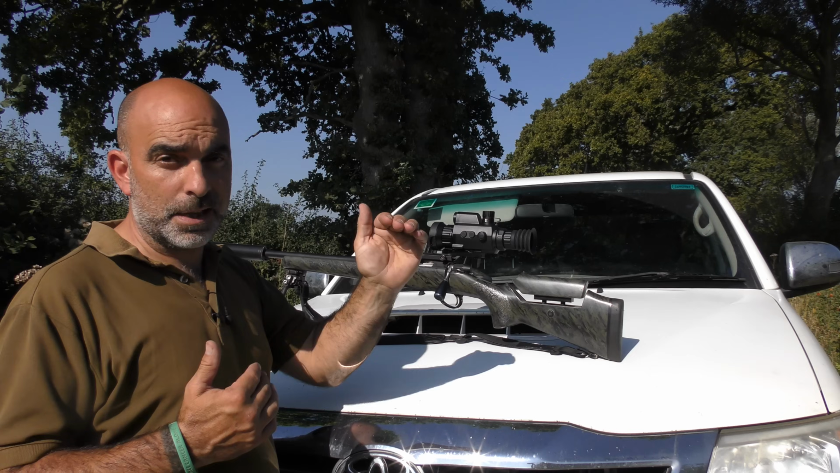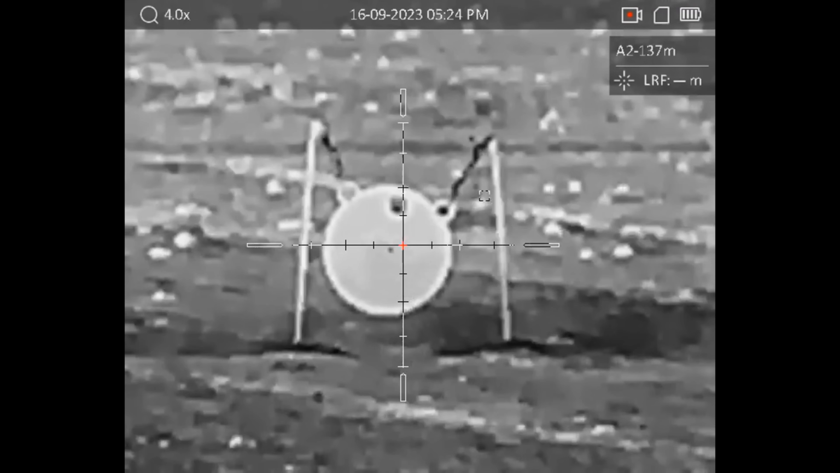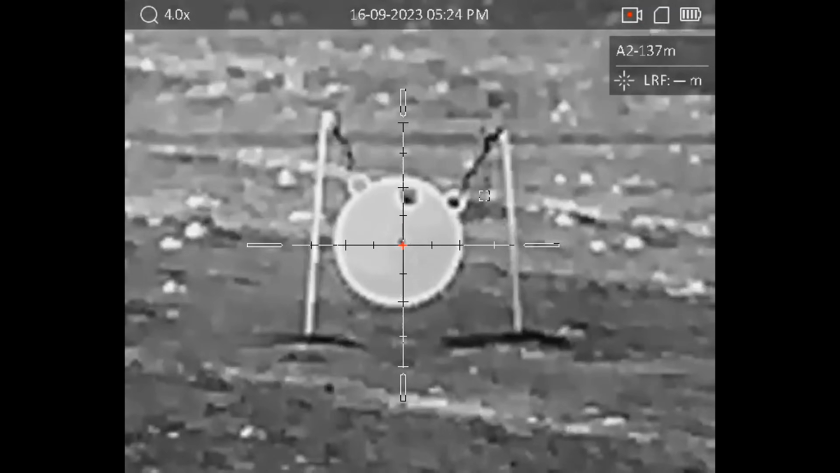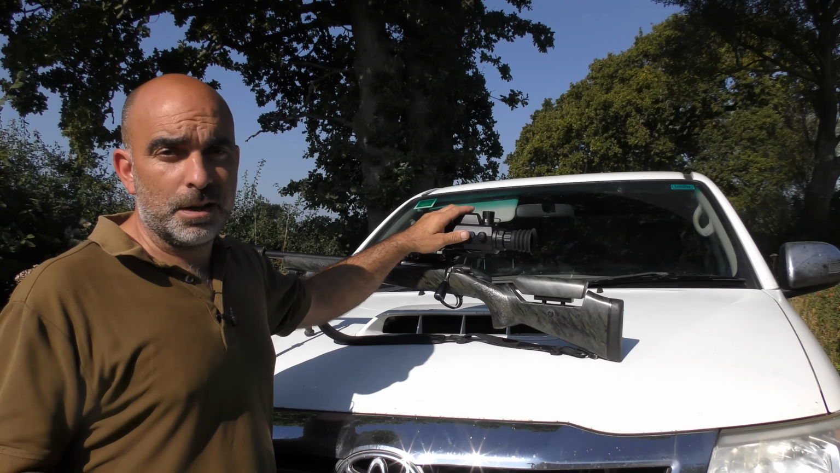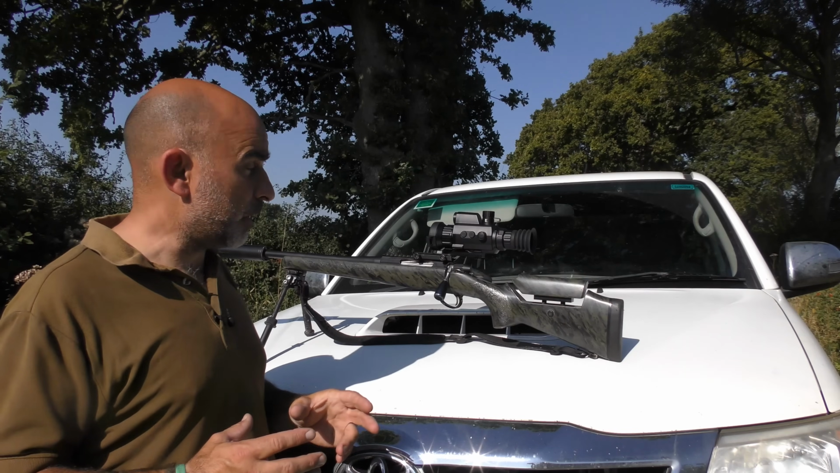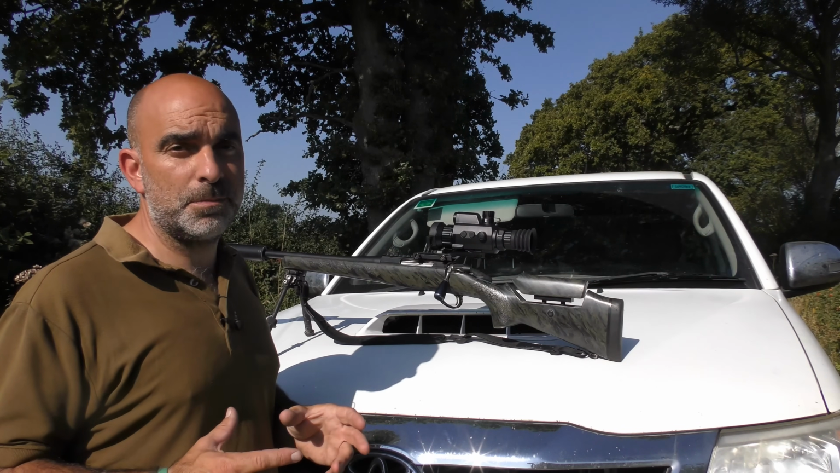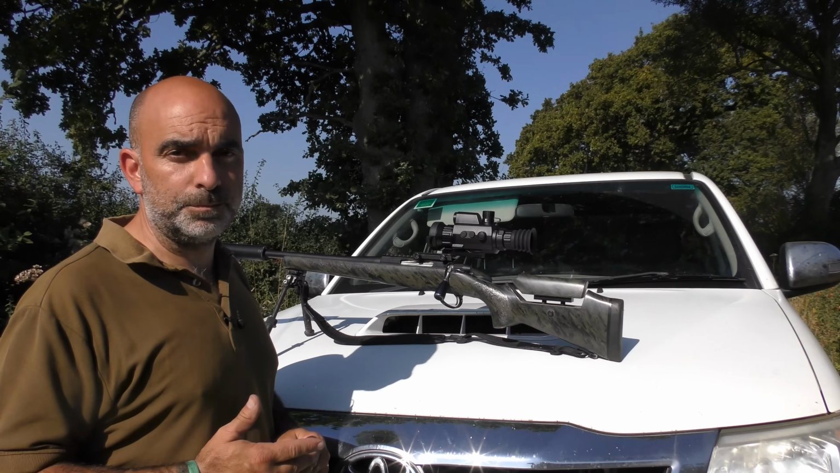So I just adjusted that down, and the last shot was smack bang where it wanted to be, and that's all using the freeze frame feature on this scope, which I know a lot of other scopes have got, but this one and the menu system for the zeroing I actually found as probably one of the simplest zeroing procedures that I've done with a thermal scope.